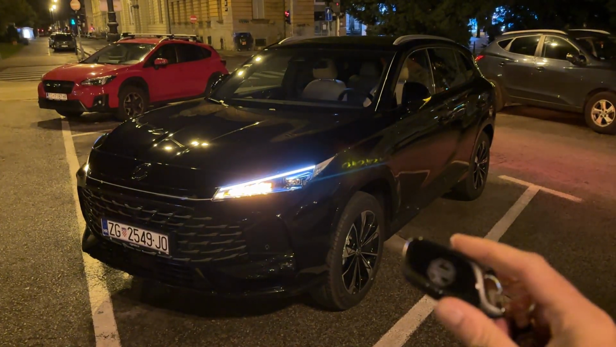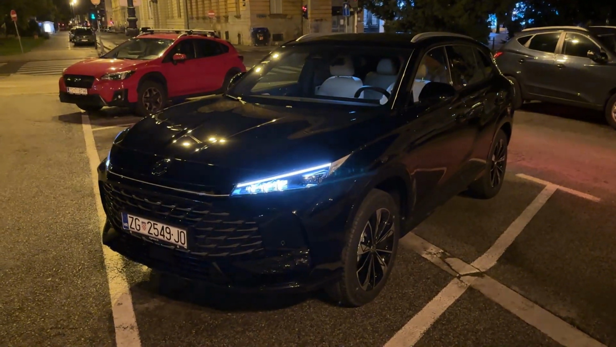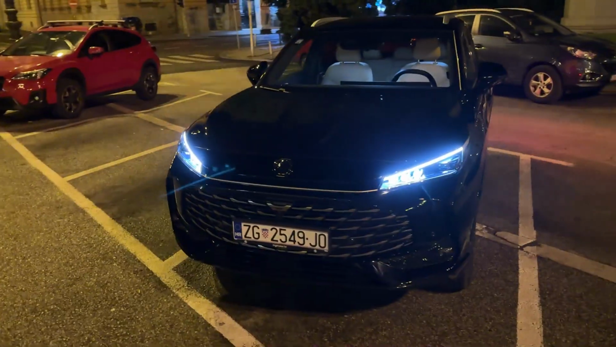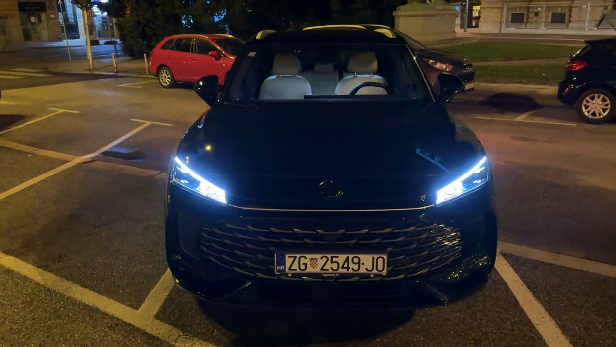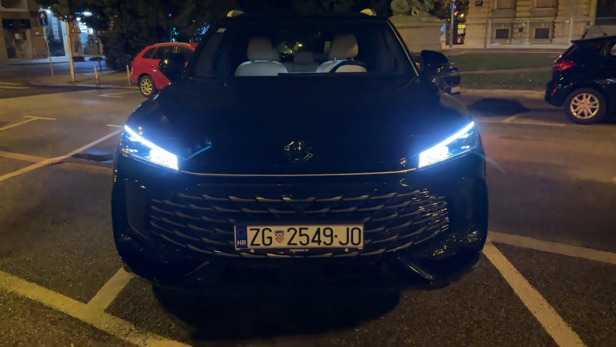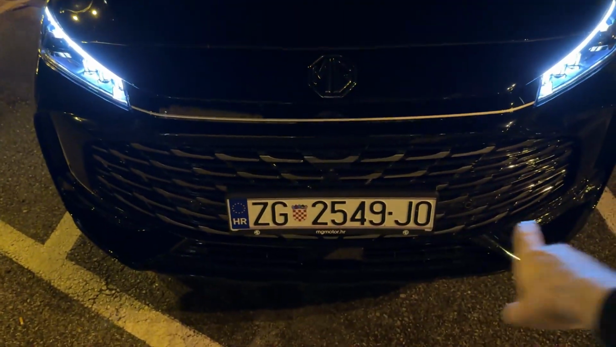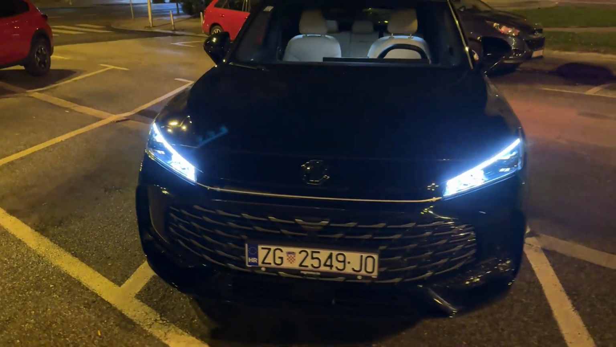Today I am taking you on a night point of view test drive with the new MG HS. It is almost 3 a.m. here in Zagreb and I'm gonna take you on a drive with this new generation model. It looks so good. Look at the lights and then the massive front grille, the new MG design language.